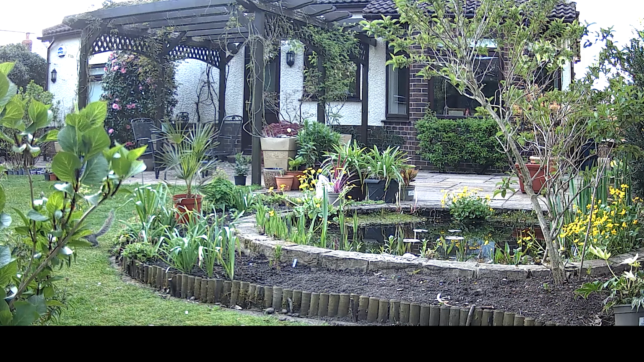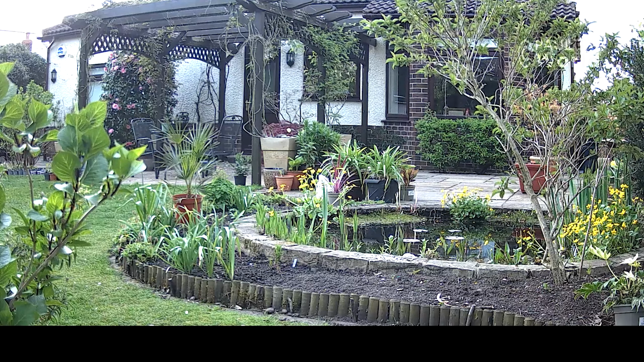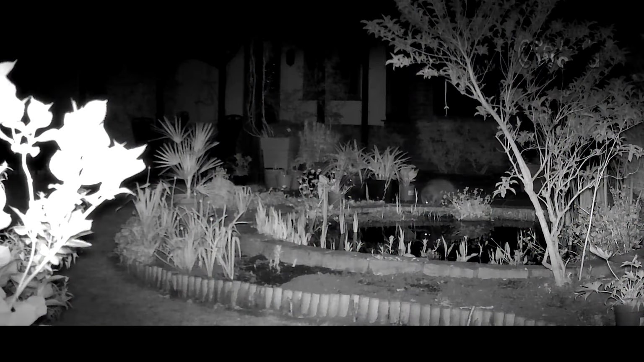Let's have a look at using a trail camera in the garden. I'm lucky enough to have a pond. Water always attracts wildlife. A good place to put the trail camera is overlooking the pond. Here is the same view at night.